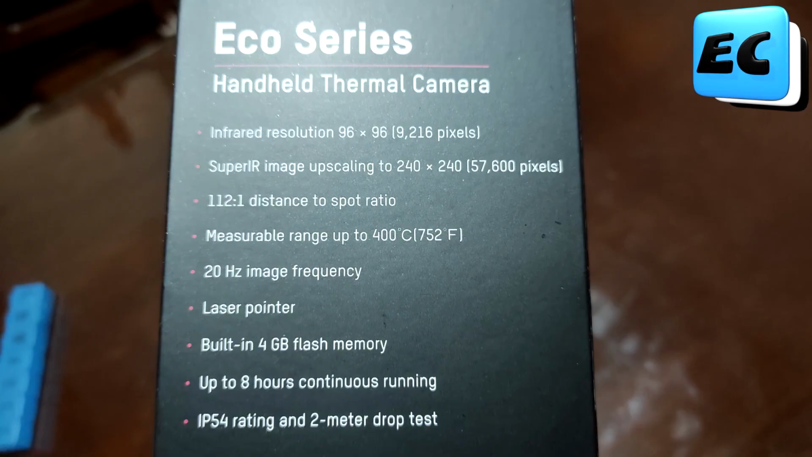That allows you to differentiate very small temperature differences. It has a battery that gives it 8 hours of battery life and 4 GB of internal storage, enough for about 30,000 images, and it can also record videos in MP4 format.